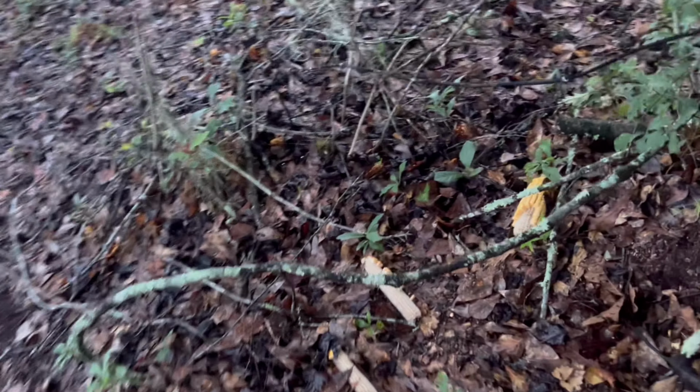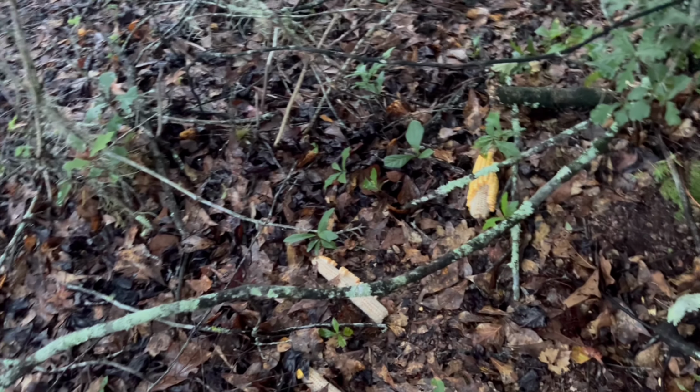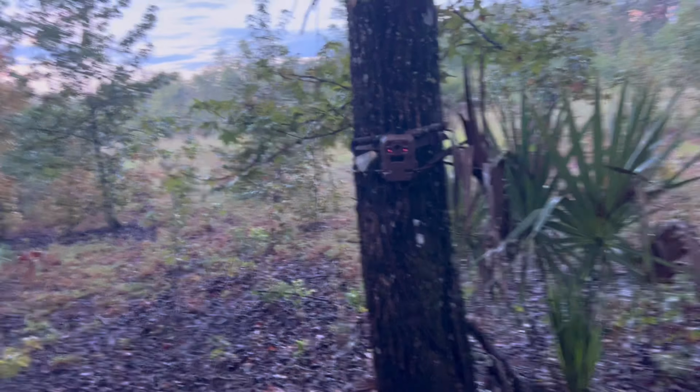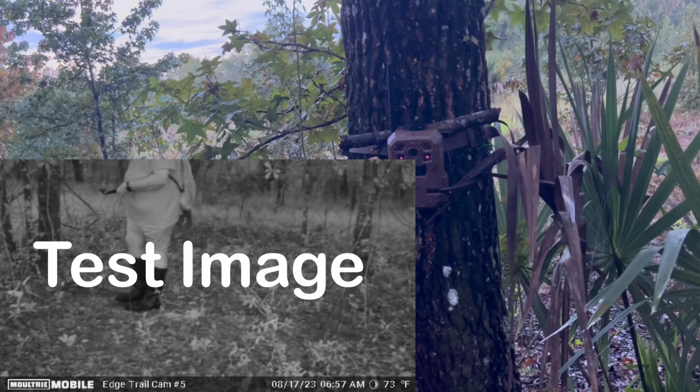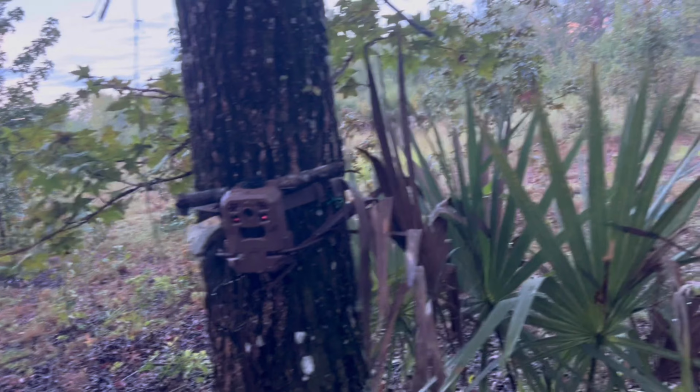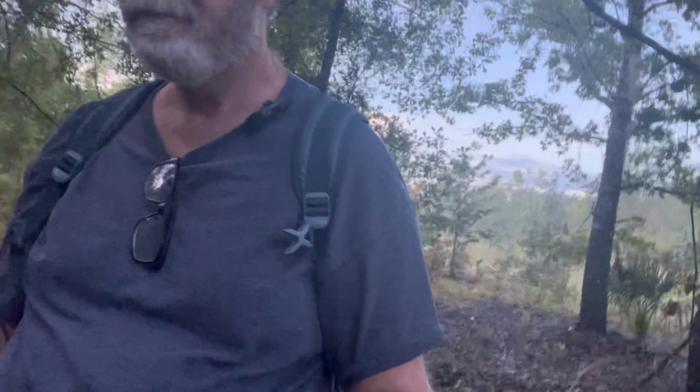You can see corn is just about picked dry. And there's our camera. So let's go ahead and take this one down. It's just about sunrise right now. Alright, we got our camera and battery packed up. And we're going to head back to the car.